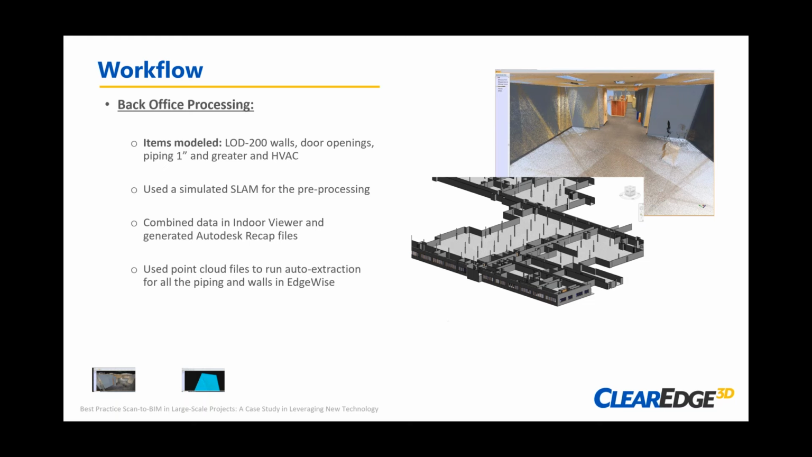We estimated that if we were only focused on architectural capture, and I'm only talking about the scanning at this point, we would have spent, and I break this out a little later, approximately 80 labor hours total.